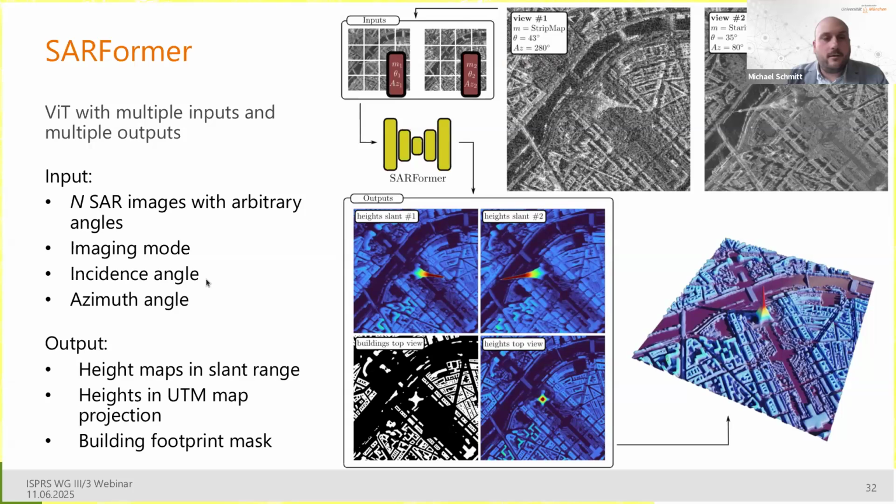As it is right now, of course, it can be extended arbitrarily. The generic concept is extendable, but this is how we did it right now. And the output in a multitask learning fashion is height maps in slant range geometry, the heights in the UTM map projection, and a building footprint mask. This is a new add-on here.